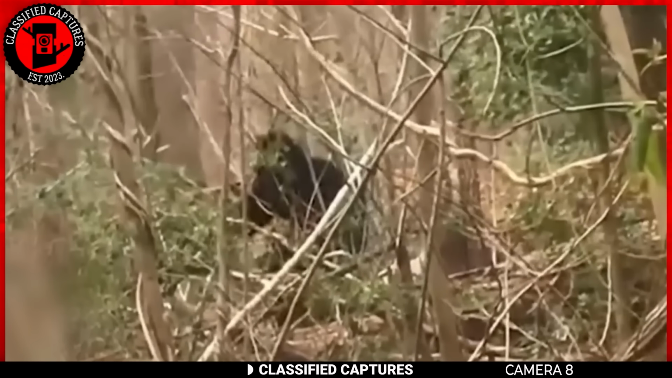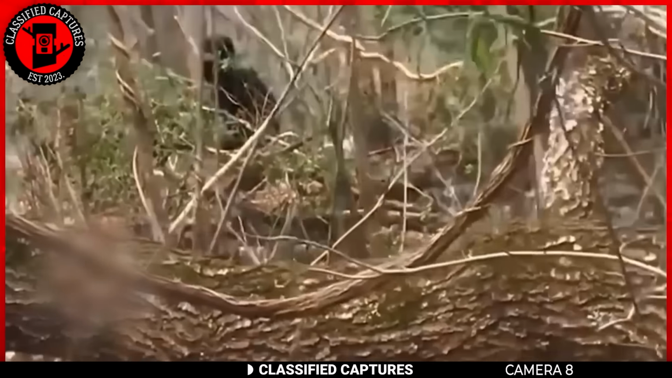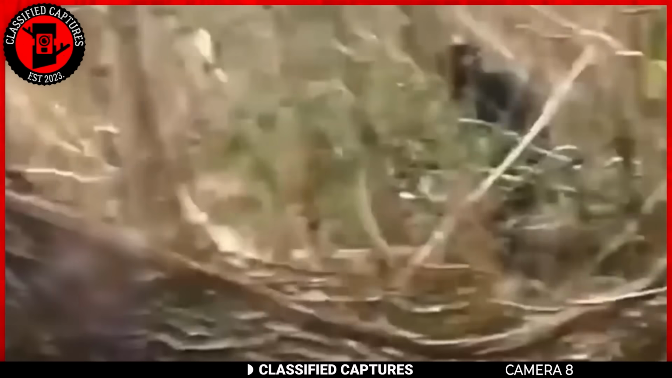The creature was covered in thick, matted hair which appeared to be dark brown in color. Its face was obscured, making it difficult to determine any identifiable features. The couple was understandably startled and frightened by the encounter and immediately took off running in the opposite direction.